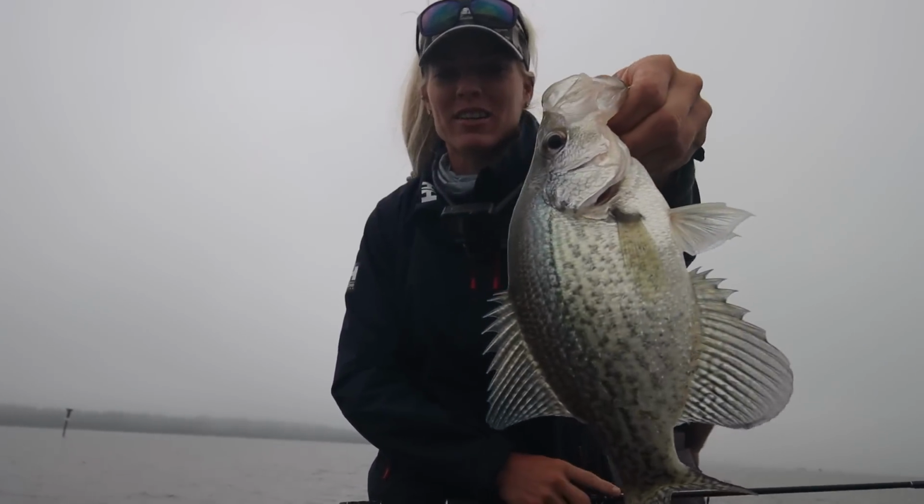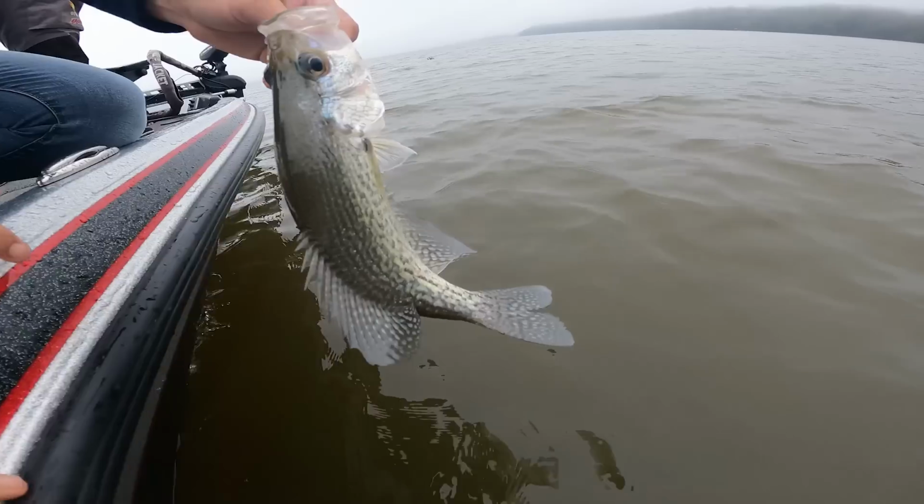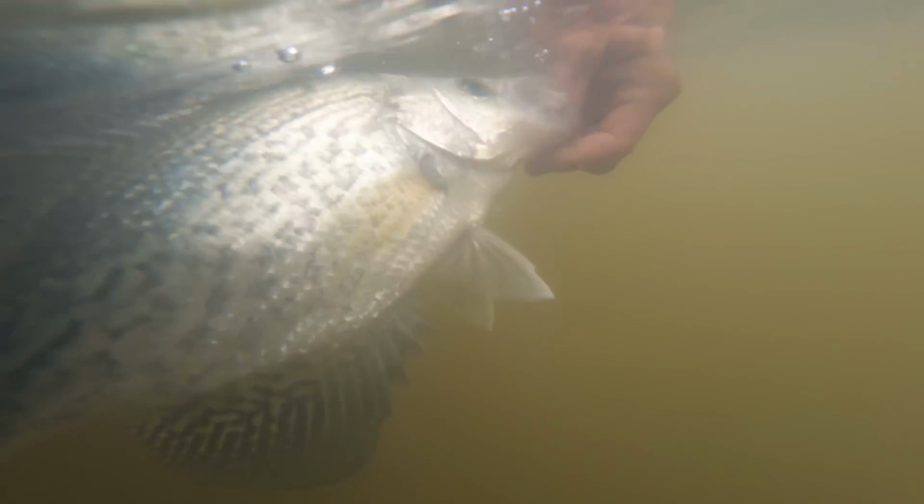Finally getting the touch here and found a nice school that wants to play. And it's just a super foggy day, but this is supposed to be the perfect conditions for jig fishing for crappie. So I'll let this guy go too.